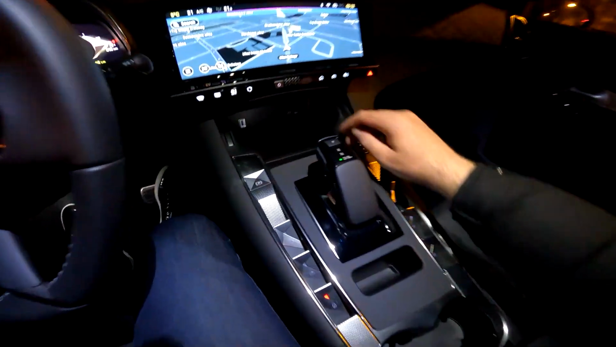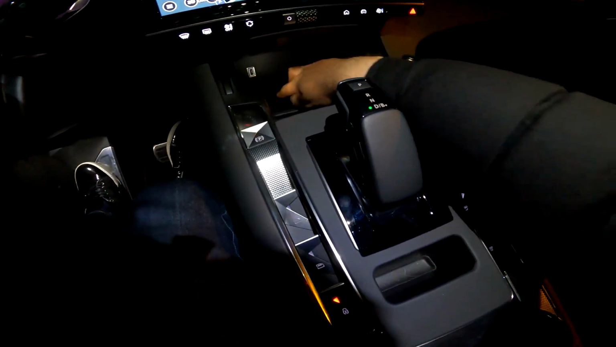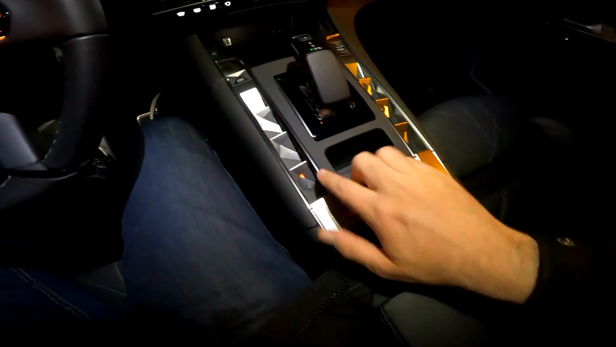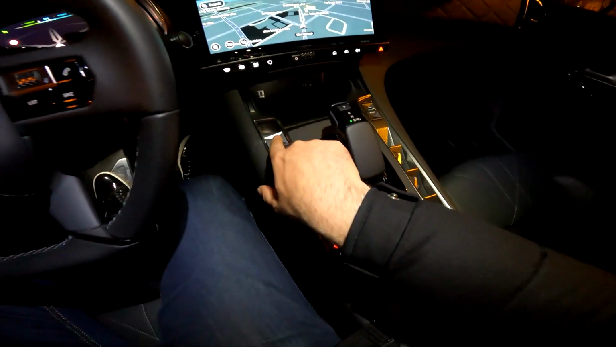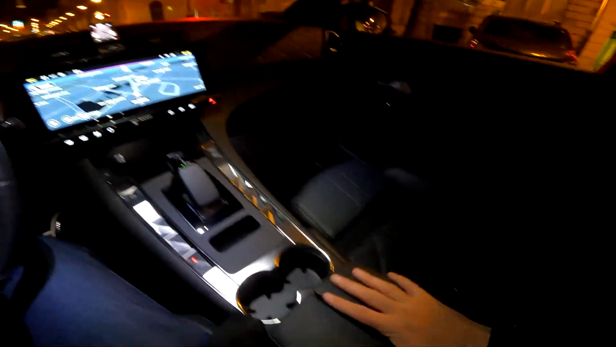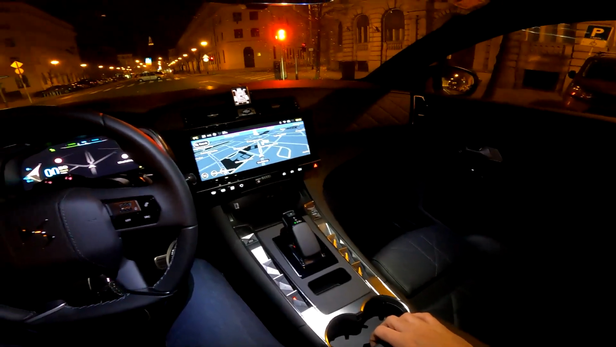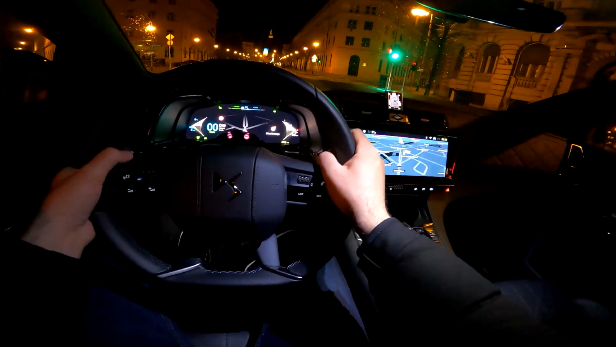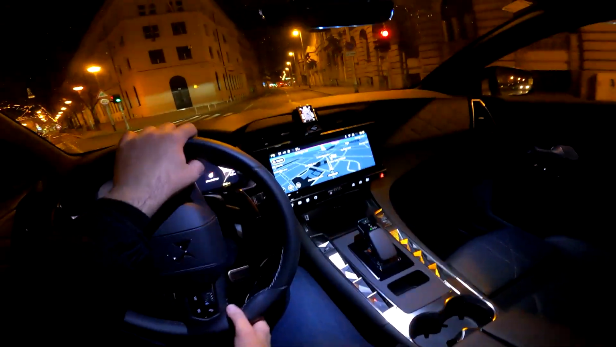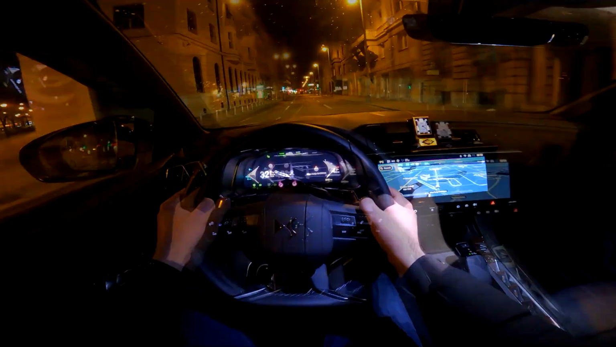Now that we are stationary, I can show you this. So the USB port and the 12-volt power supply, these are the switches. So this is for the window, electronic parking brake, and the other windows, cup holders. Huge amount of room here, and definitely very, very practical.